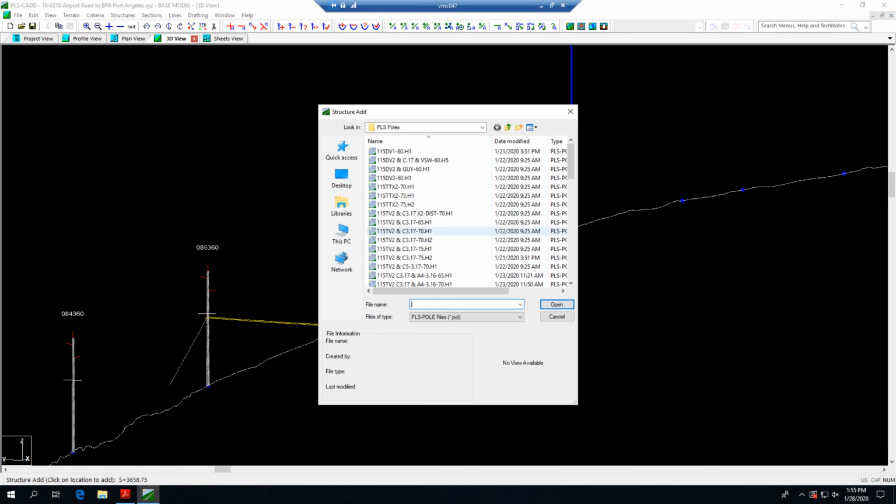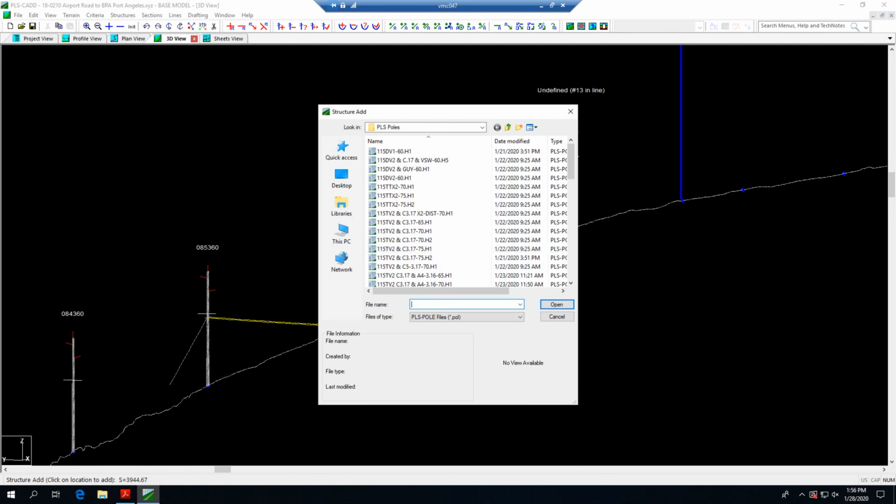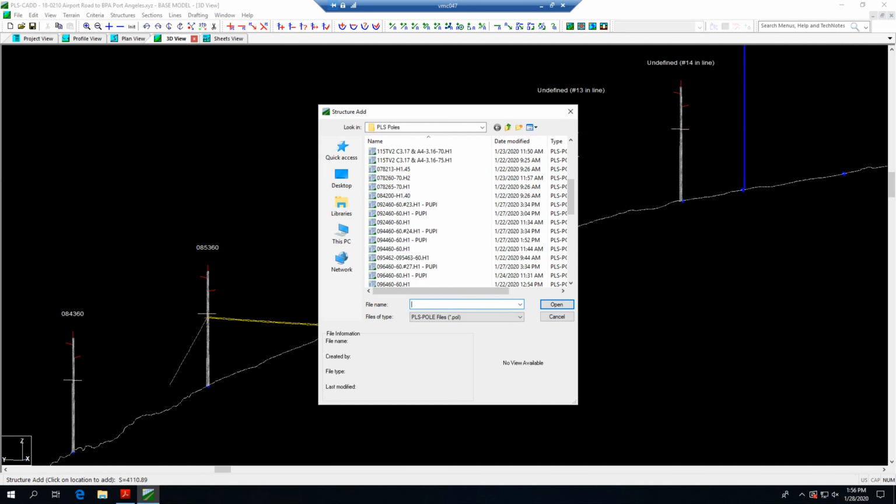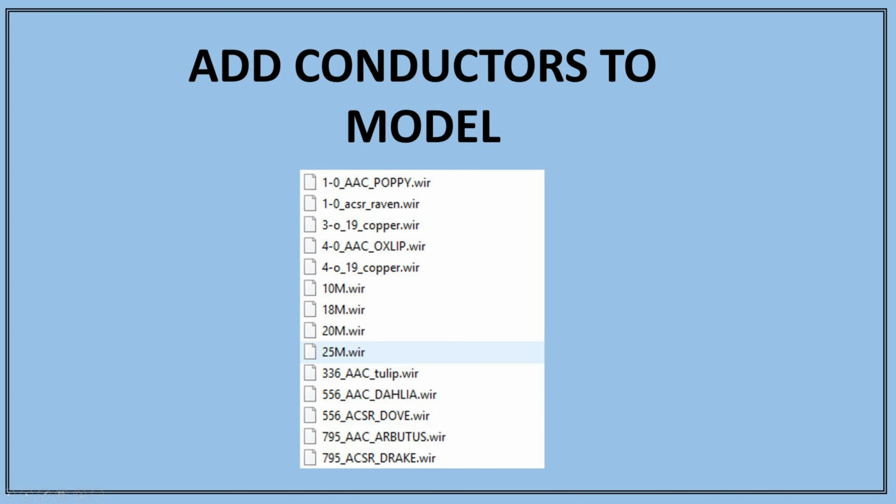Once all the various types of poles and structures have been created, I can begin adding them to the model. Survey points indicate where each pole will be placed, adding the type of structure at that location to the survey point, and changing it for the various different types of structures that will be used as we go down the line. Next, it is time to add conductors to the model, selecting from wire files that have the material properties for each different type of conductor used in the model.